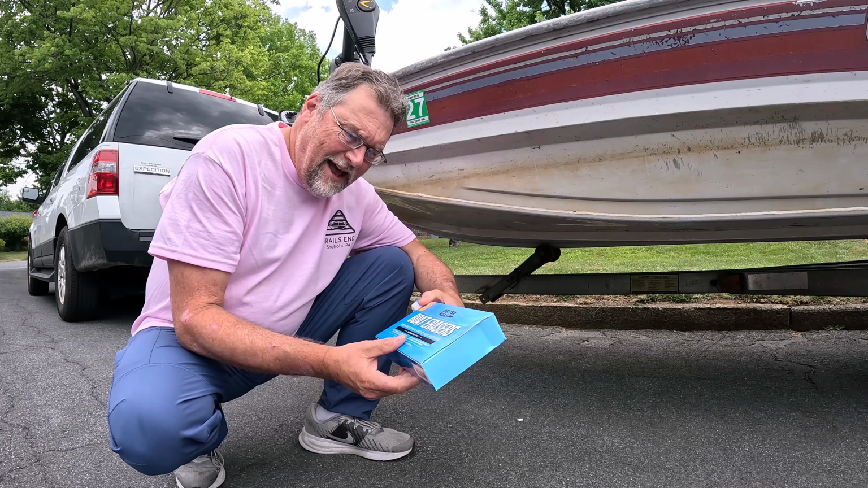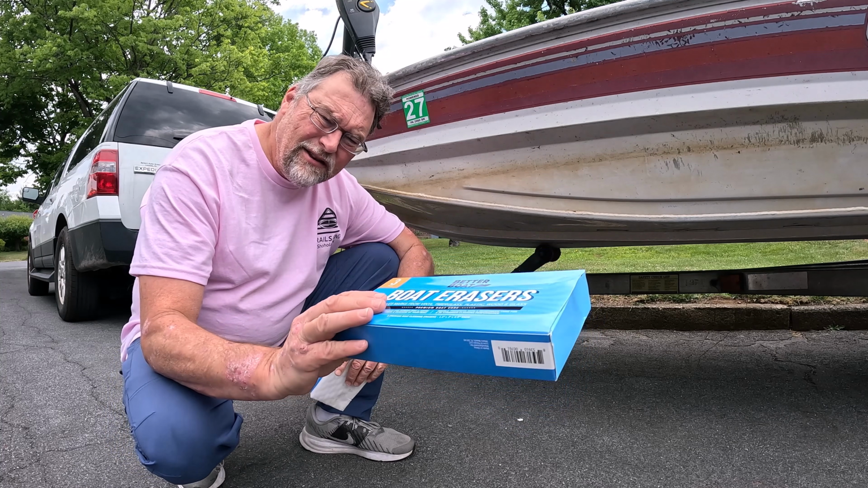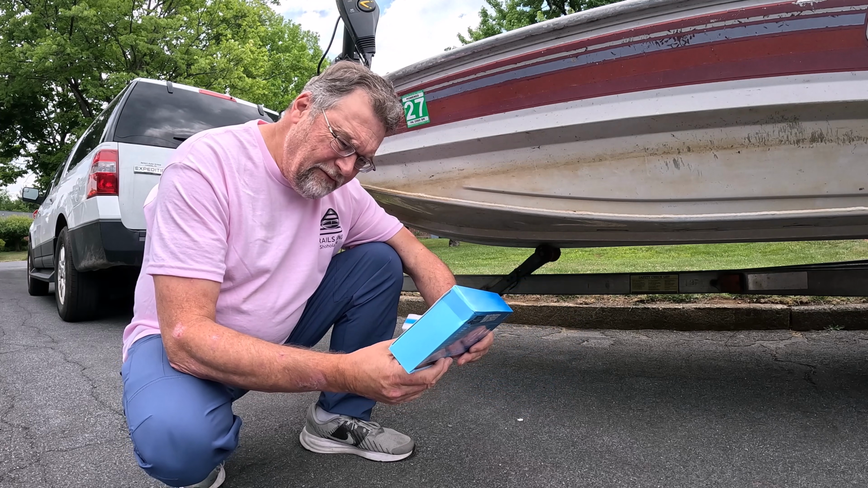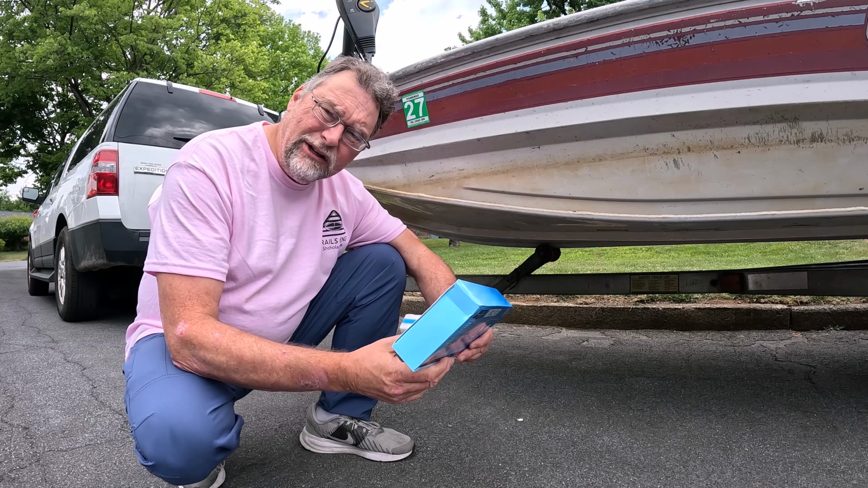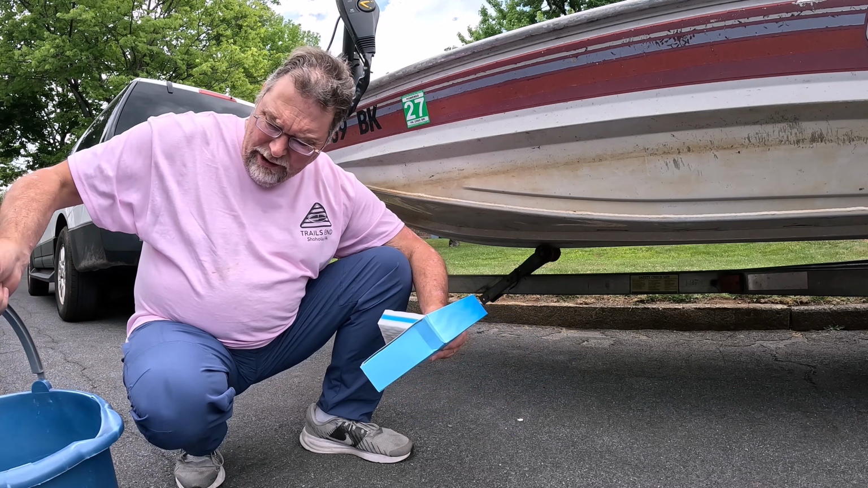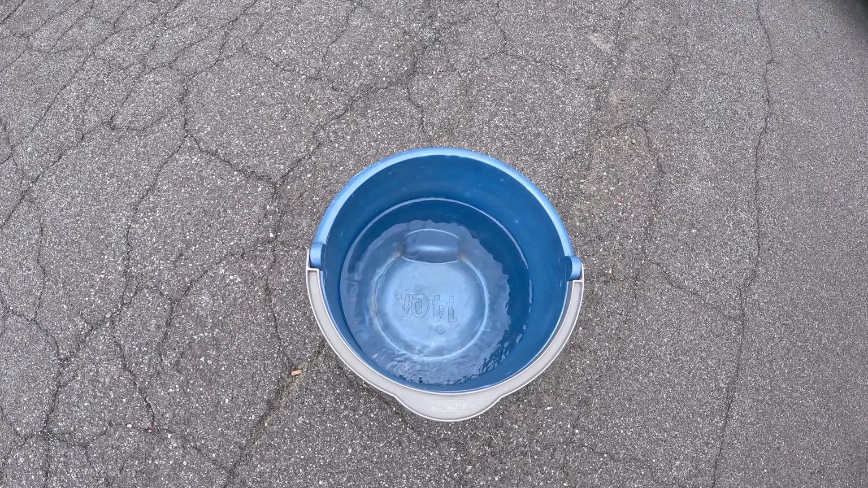Hey everyone, check this out. This is from Better Boats. It's boat erasers. There's 3 in a pack. It removes marks from vinyl, fiberglass, plastic, wood, and glass. It also does a great job on aluminum. I have a bucket of water here. Nothing else, just water, no soap, no detergent. Check this out.